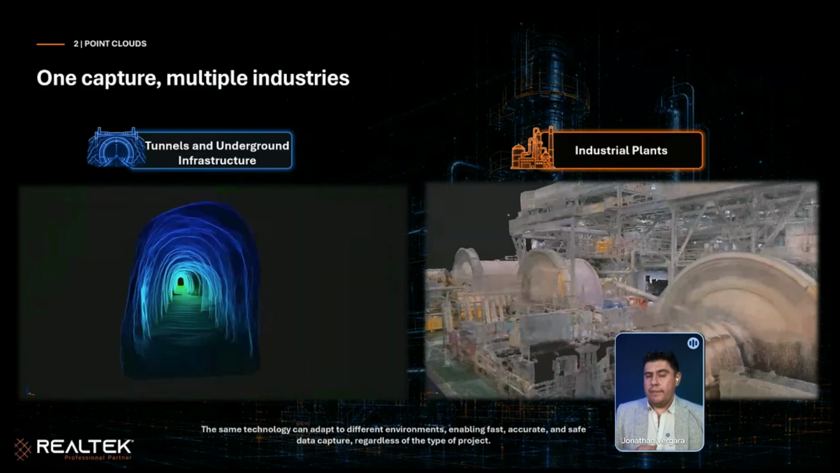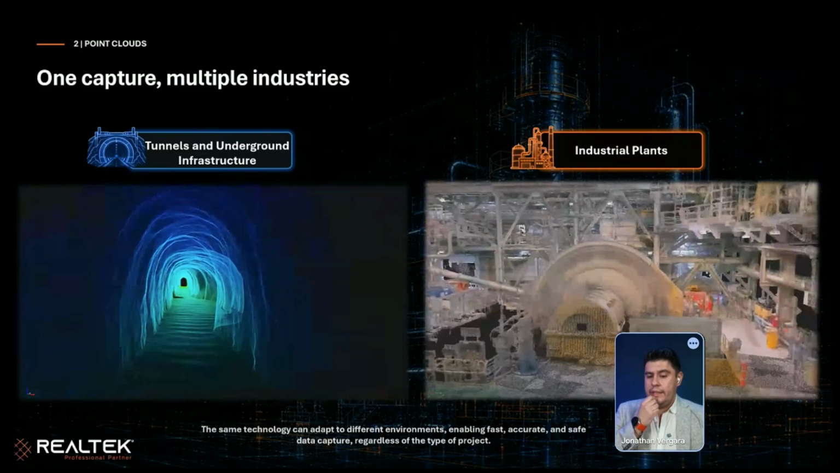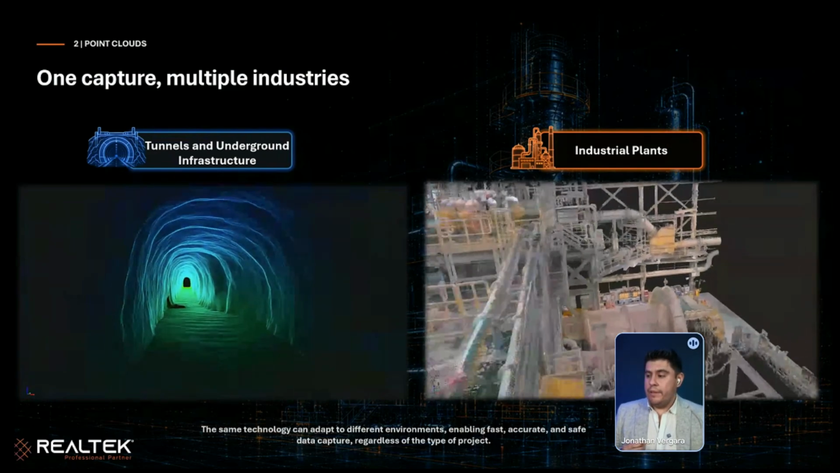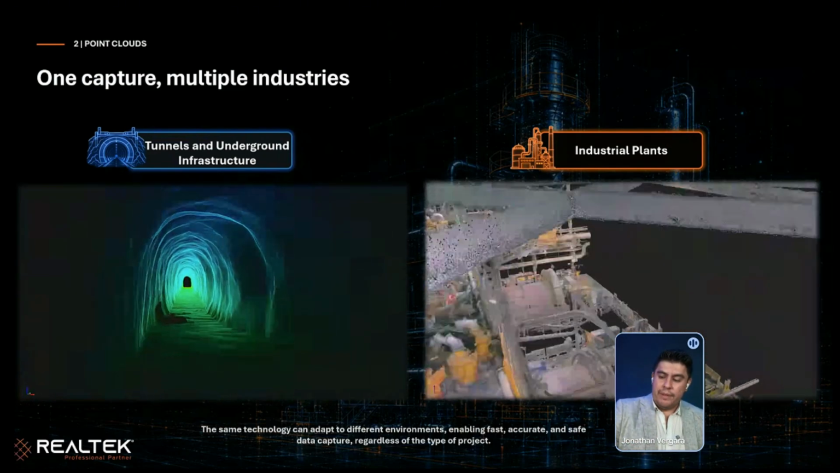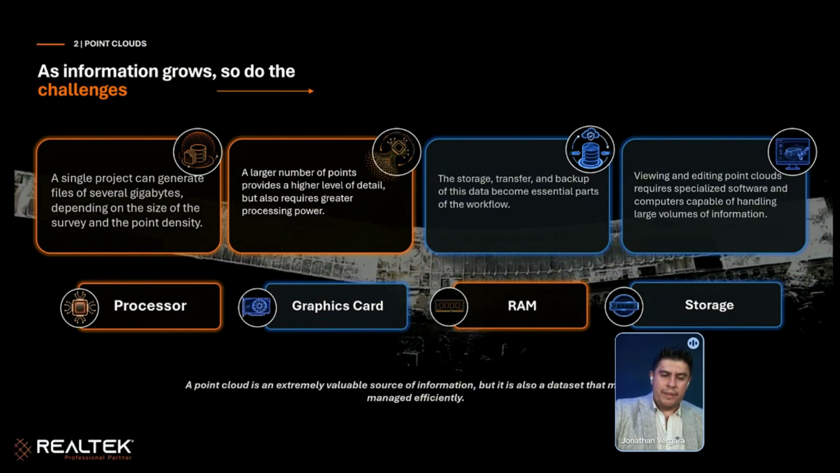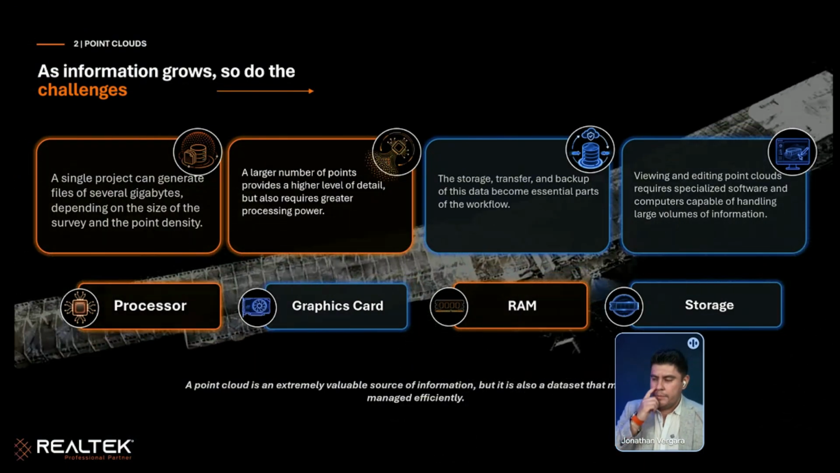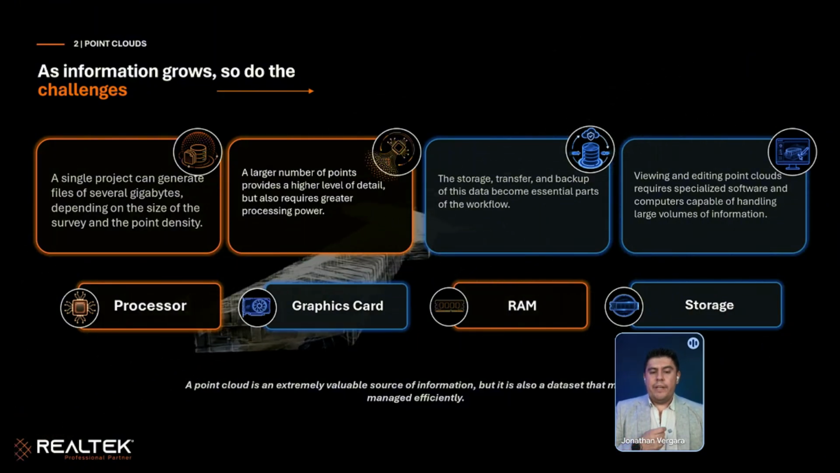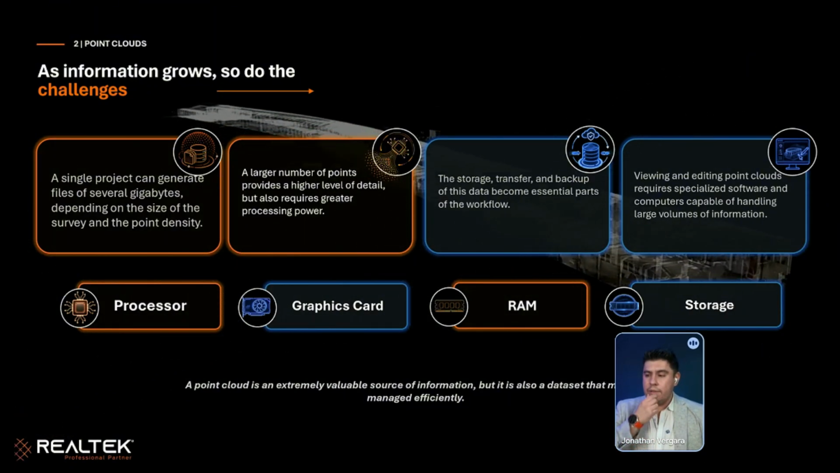But here we have other issues. The problem here is, okay, we have very beautiful point clouds, but the problem is, maybe not the problem, but I think it's an issue, you need a very high performance processor. That is obvious.